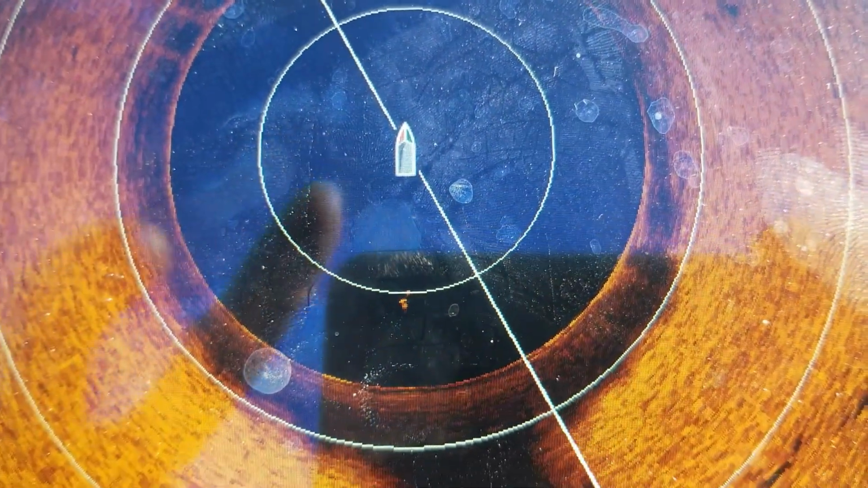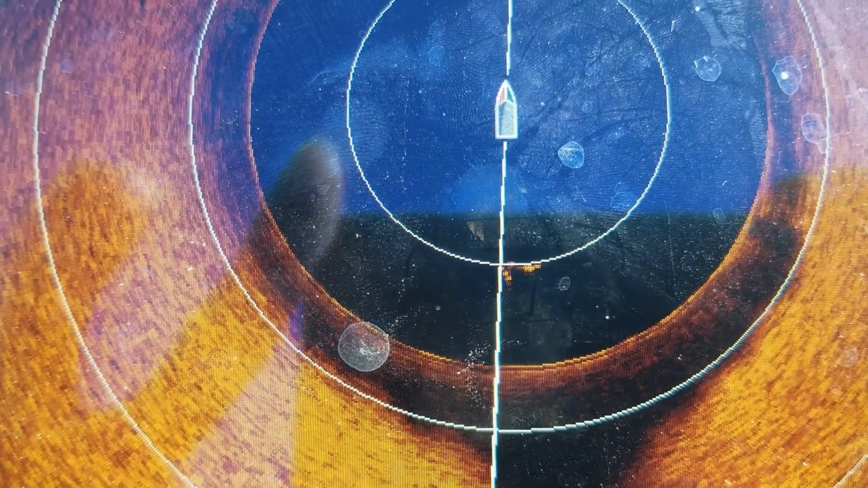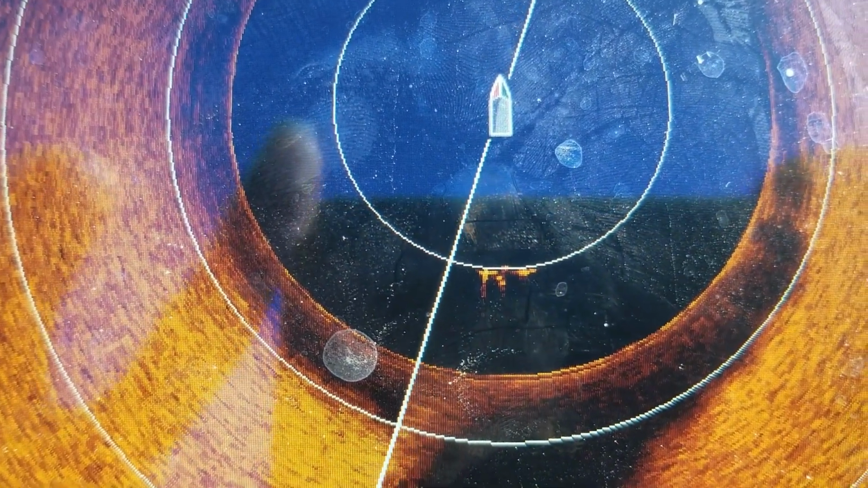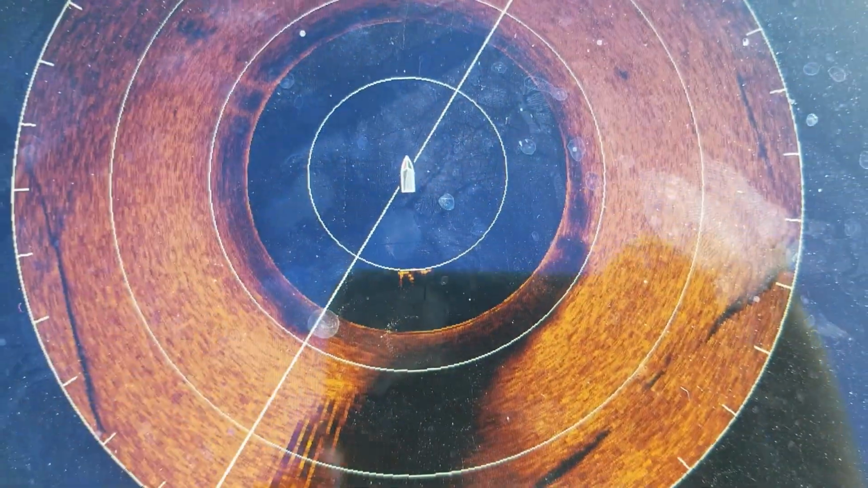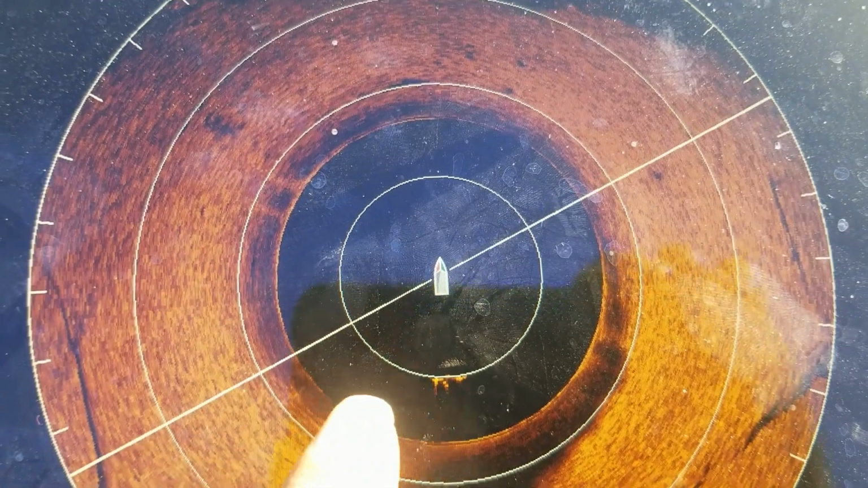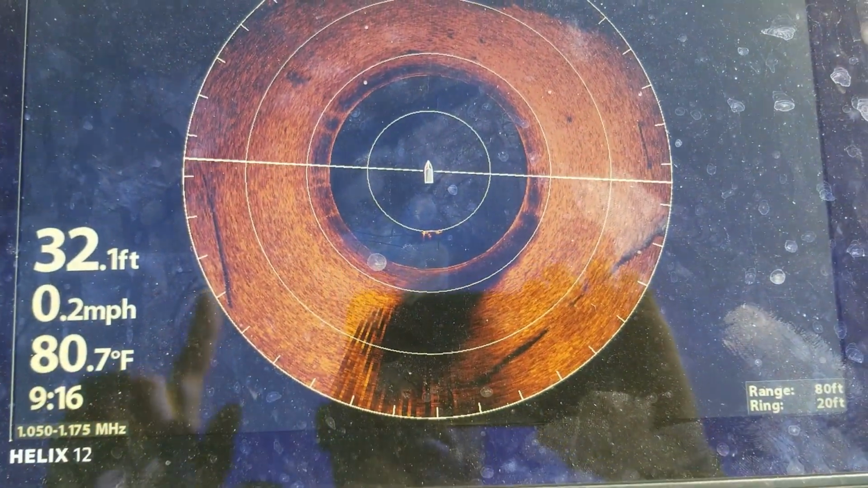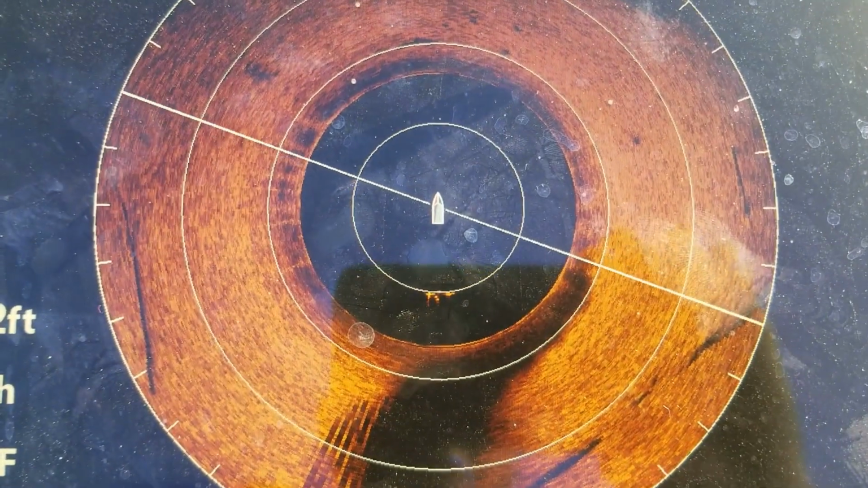Now you'll see two other dots on each side of that one pop up on the screen. There's one talon, the motor, and there's the other talon. So in actuality, the back of the boat is way back here, which is 20 feet. So that just kind of gives you an idea of where you would need to put your cast.